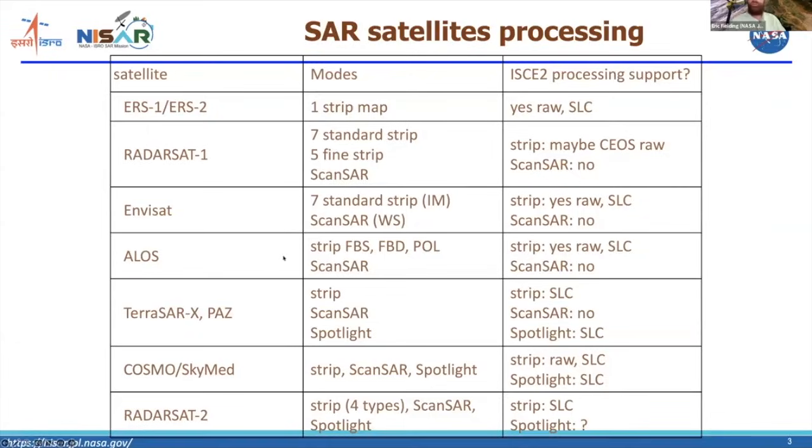The ALOS satellite had 3 different modes with different polarizations or range bandwidths, and you can process both the raw data and SLCs. TerraSAR-X, they only make available the SLCs. You can process strip map data and their spotlight mode, but not the ScanSAR mode.